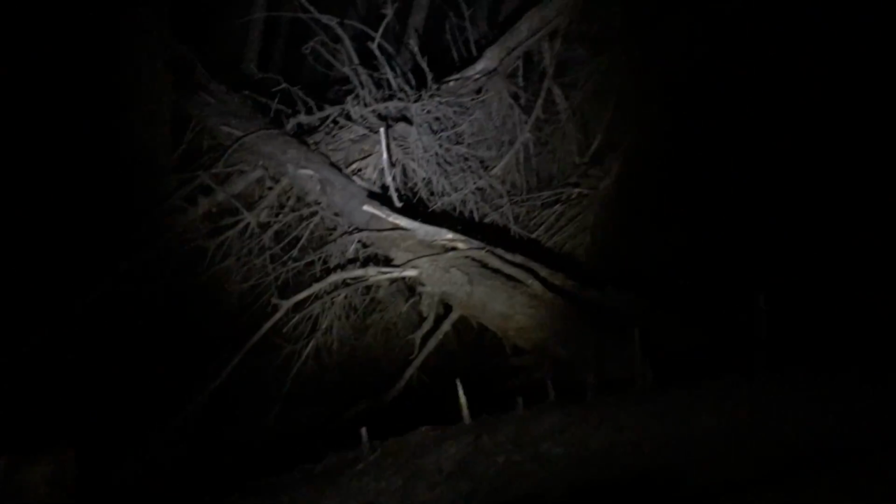We've heard so much stuff today. Actually, the funny thing about most of the stuff that we've heard today is that it's been below us. Of course, we're pretty close to the top of the hill now. See how that's upside down? And then there's a little structure with these branches, like a wigwam-esque type thing. And then it looks like there's a bedding area maybe right there if you follow the beam.